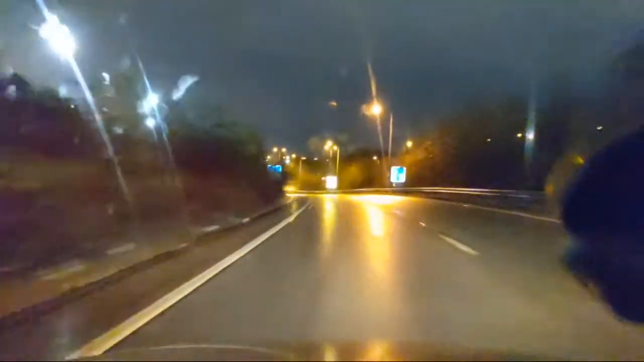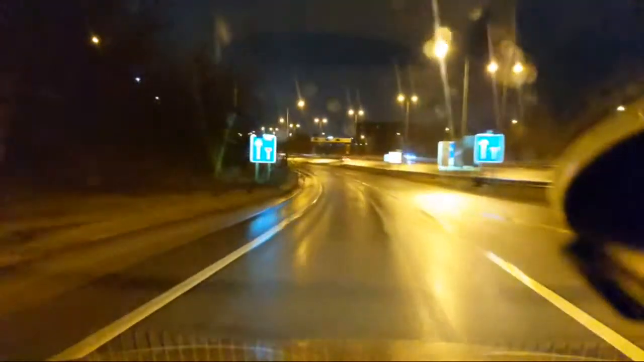I don't know where the Mini is. The Mini's coming this way as well. I don't know where he's gone. Oh, I've slowed down a lot more than I did. So we're to 50. 60, fifth gear. We left the Mini for dead.